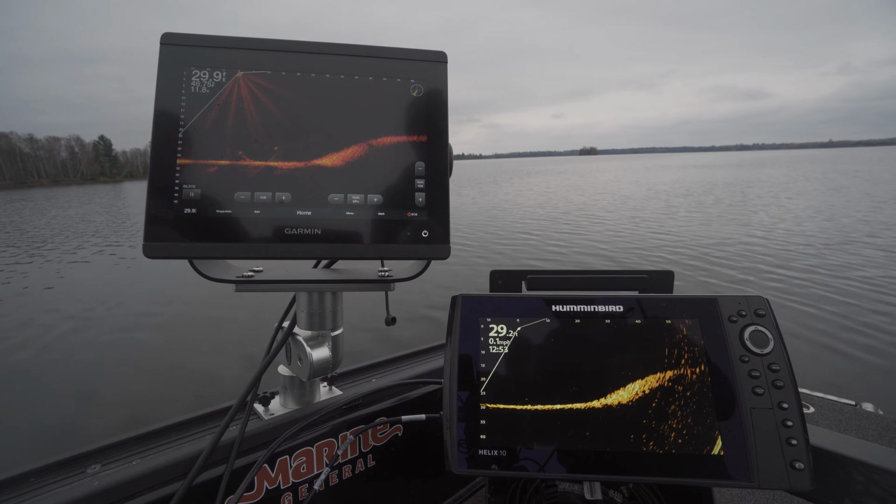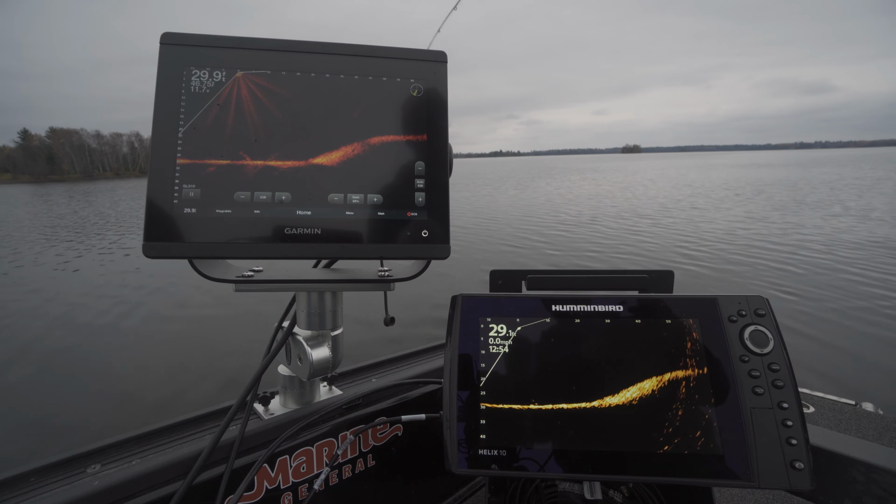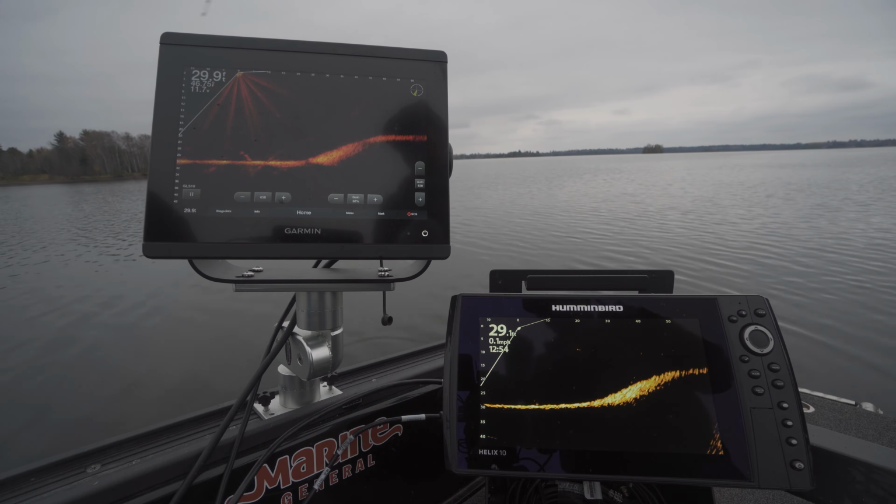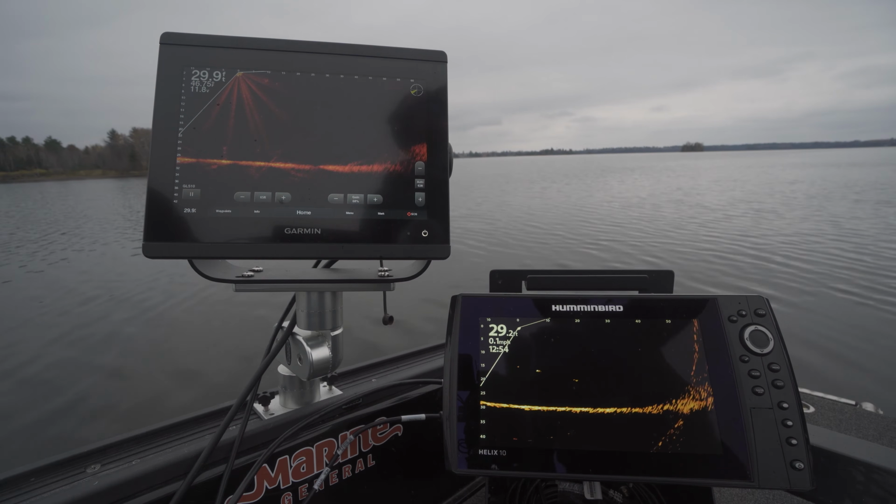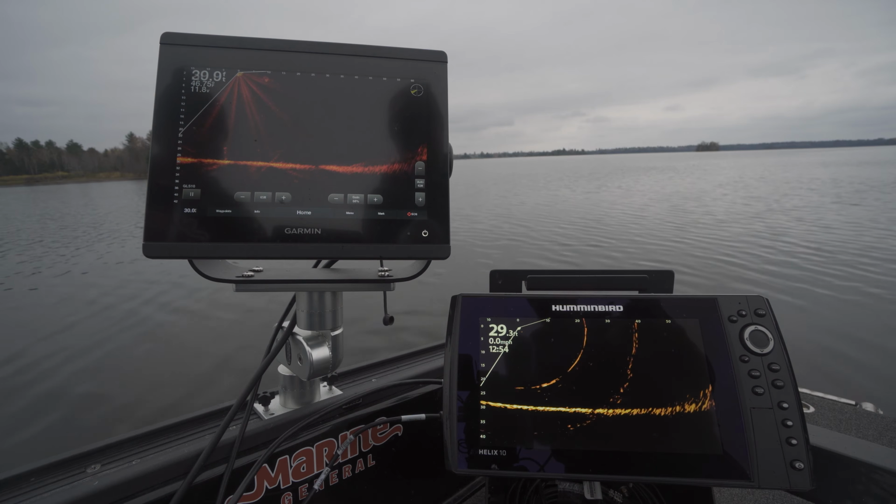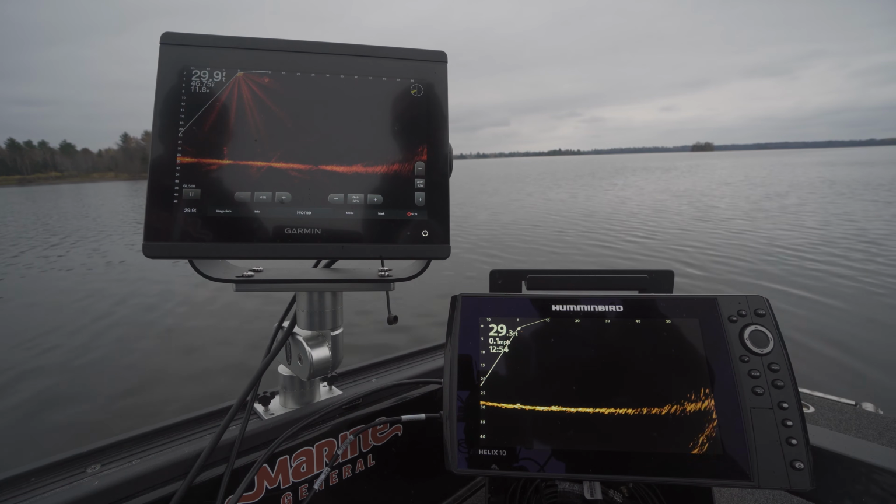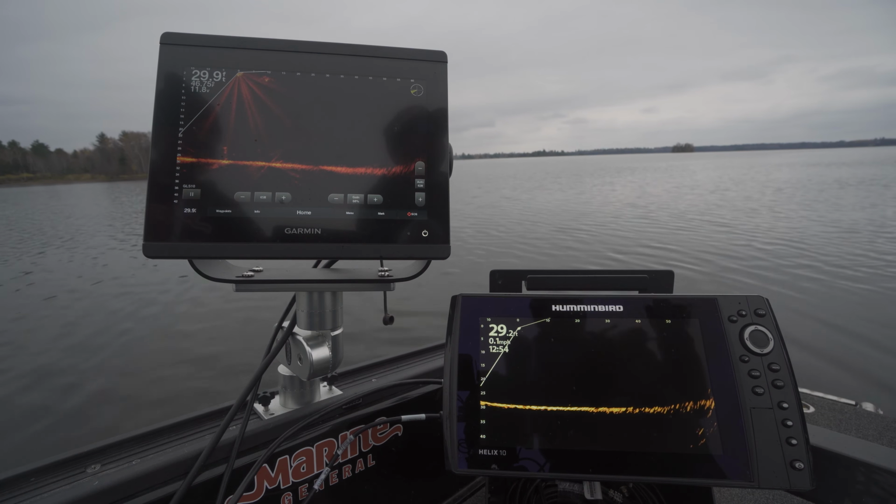I would try it again. What happened is the trolling motor let the boat go this way, and I was pointing straight back. Yeah, let's go straight back. Straight back again. That should be right on. There, I see it on the Livescope. 55. So we see it on the Livescope.